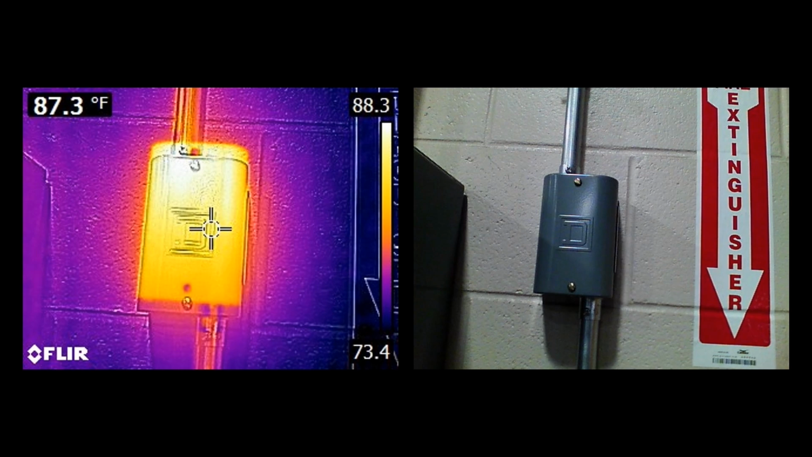We can see that it is running around 87 degrees when the rest of the area is 70. So if we're troubleshooting, it's something to think about. Maybe if something were, quote, burning up, it would be warmer than that. But as we saw from the previous image, there is one item that is at an elevated temperature on the wall.